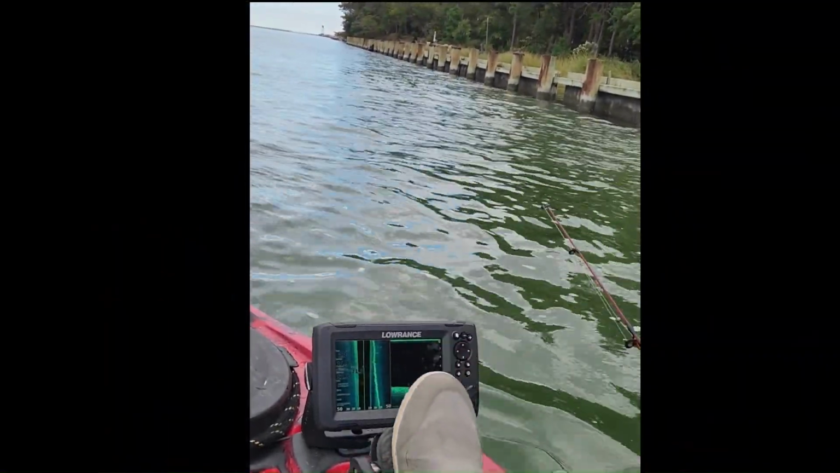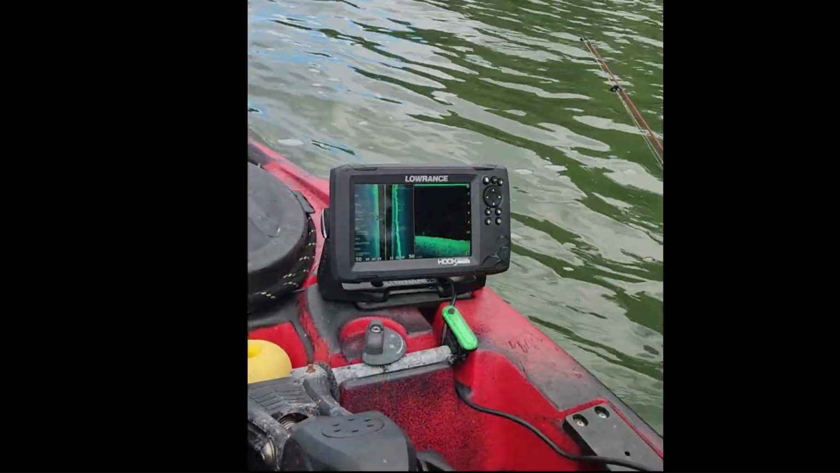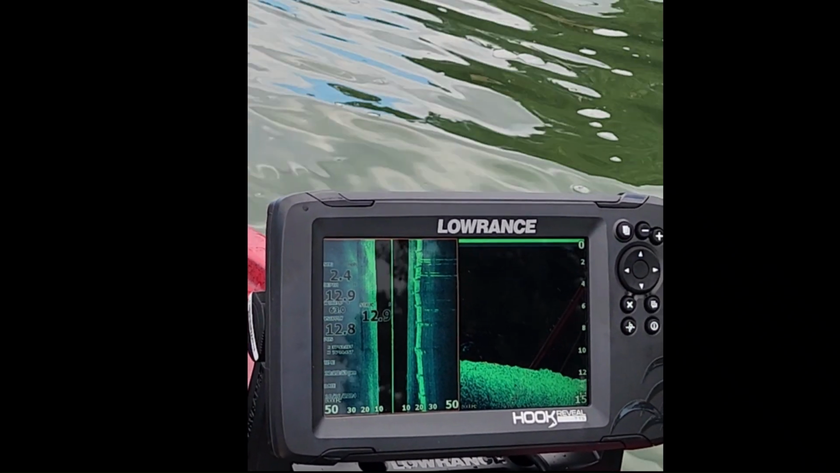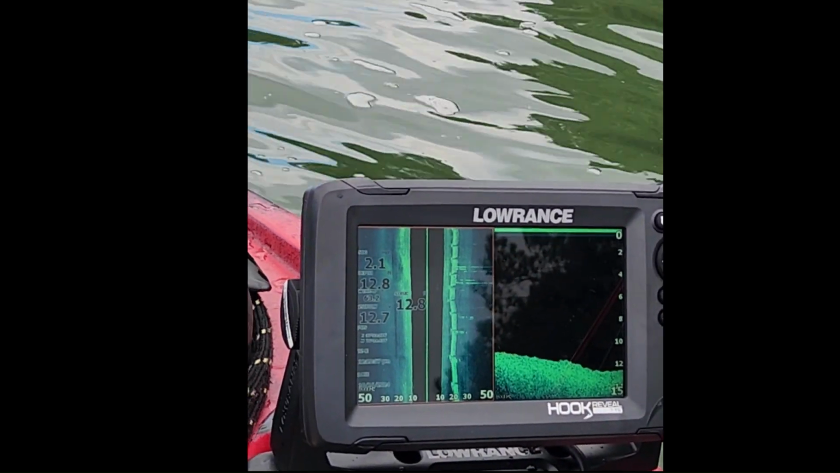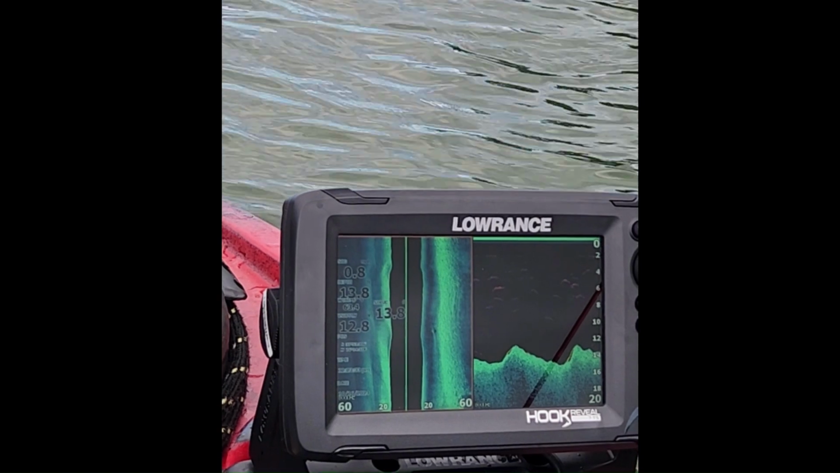This is me going by a jetty. That jetty's not bent. That's a straight jetty. That's just the boat going back and forth. So be ready for disruption, not perfection, of that image coming through. That's something in the water. And you can see the fish on the right side in the down scan. They have color. That's that reveal function.